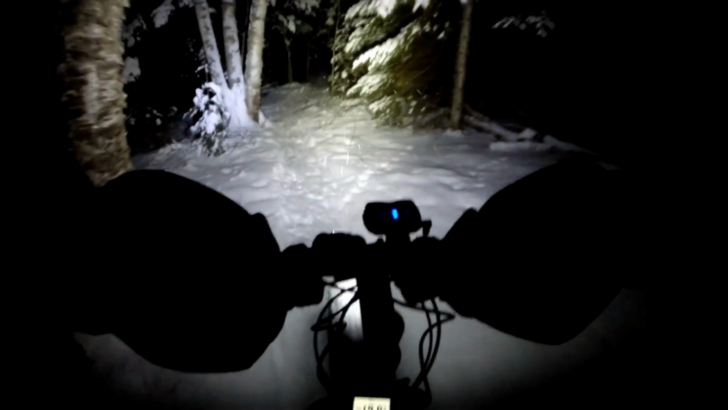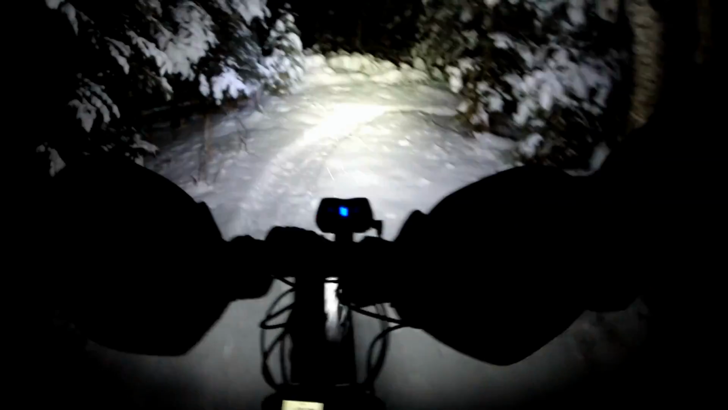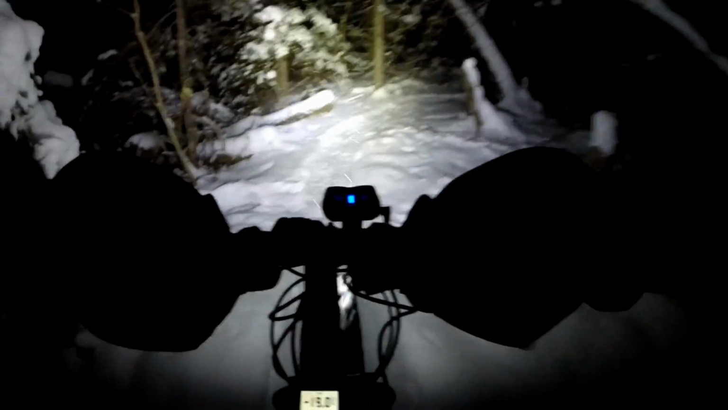Okay, we let more air out of the tires, and right away for this stuff, it's noticeably better. Mountain biking is all about air pressure. Tight corner coming up. Start going uphill now, and I don't think it's going to be rideable.